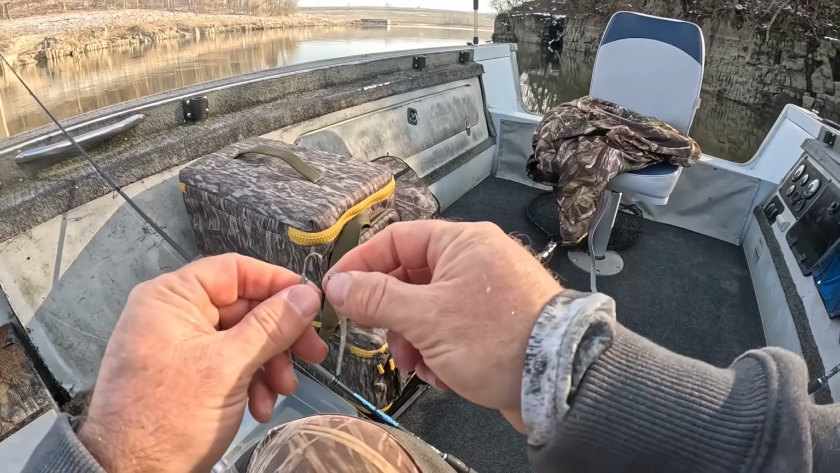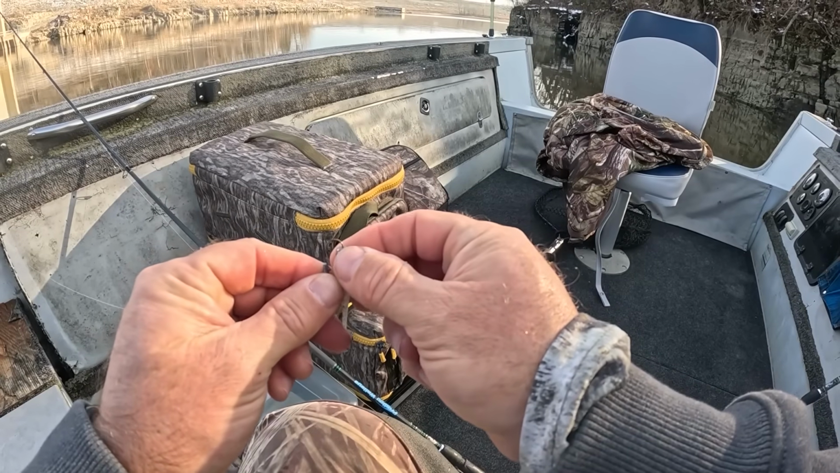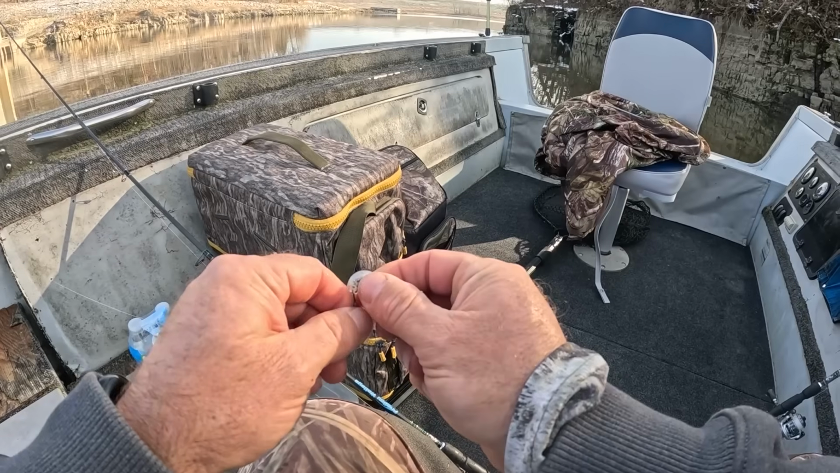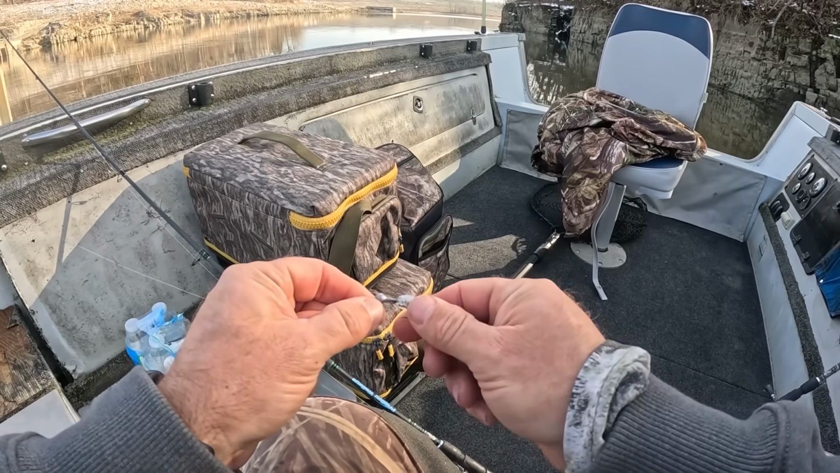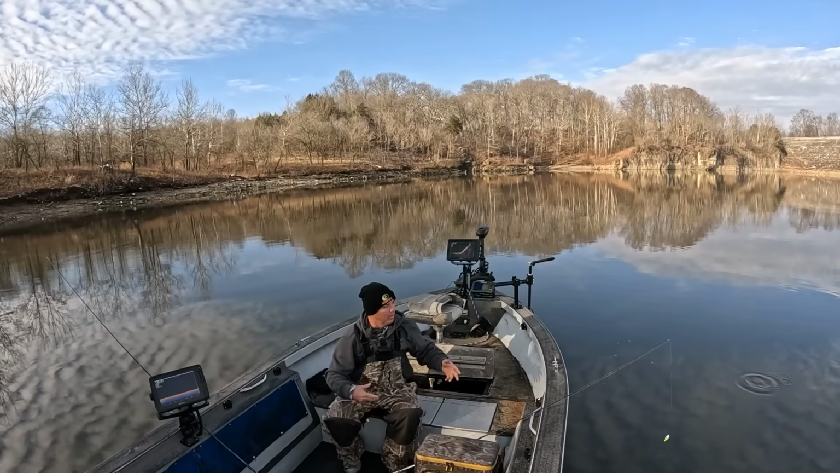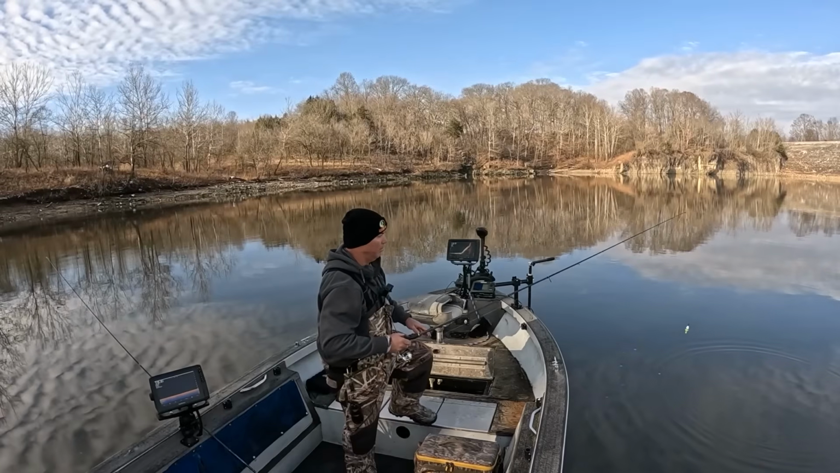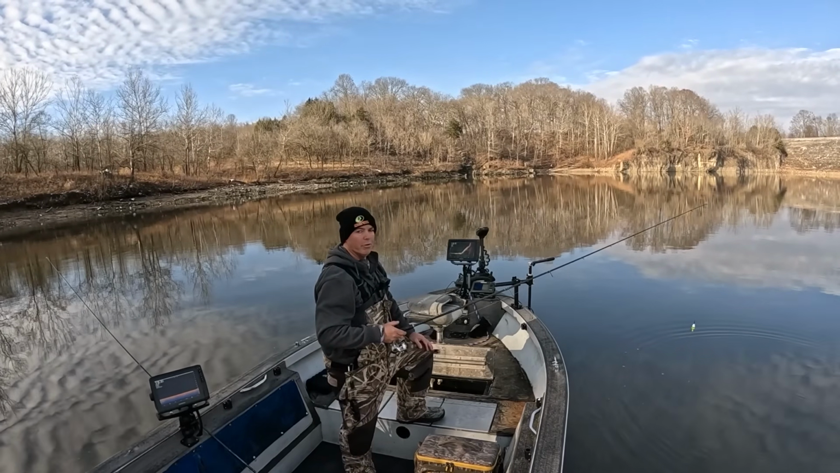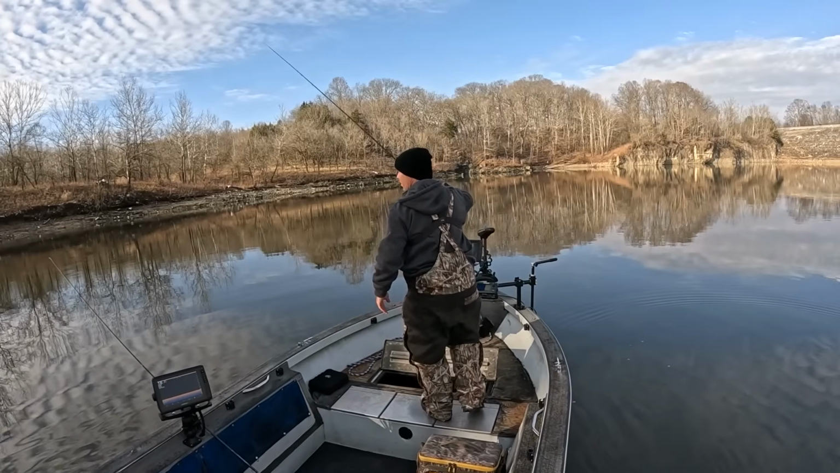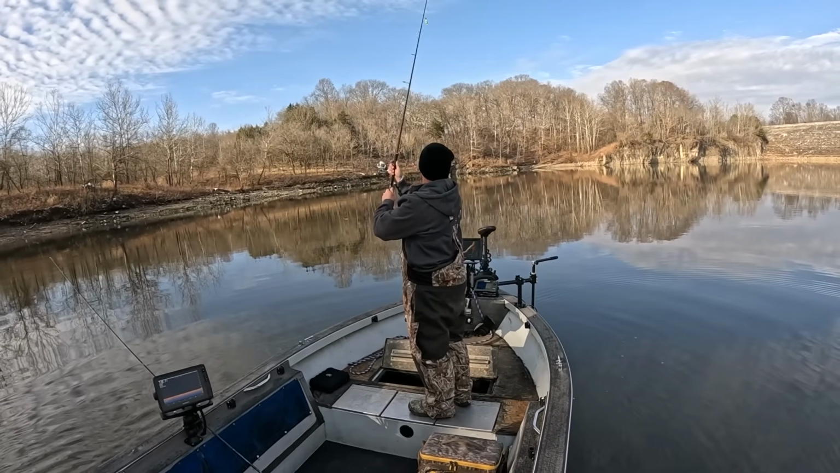Just throwing a crystal Bobby Garland. This is pretty much my go-to. I mean, unless the water's real super dingy or something, and it's super cold, then I might go to something with some pink or some orange in it. Maybe a little chartreuse. But usually if the water's halfway clear, like it is today, I usually just throw crystal Bobby Garlands.